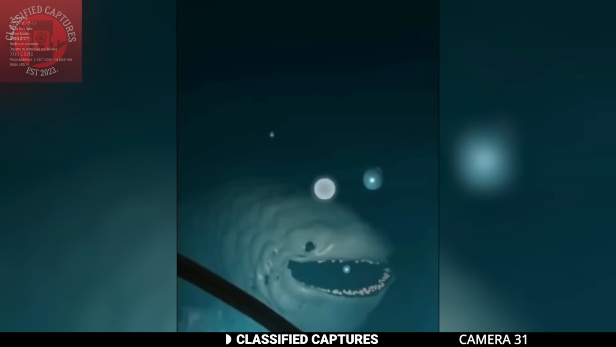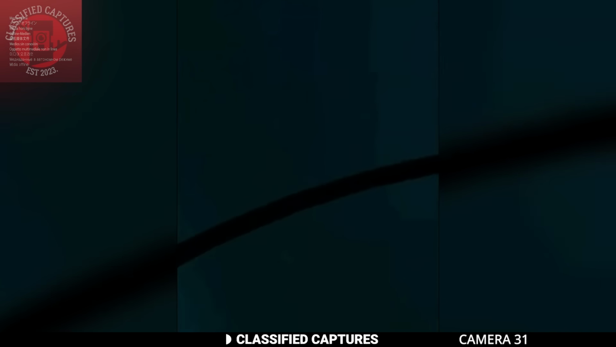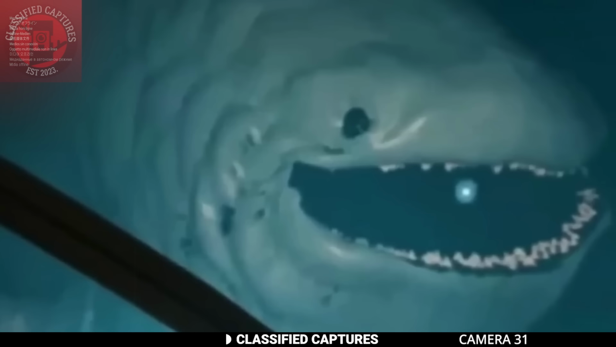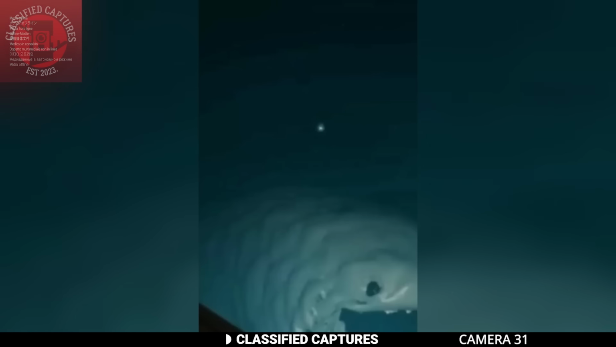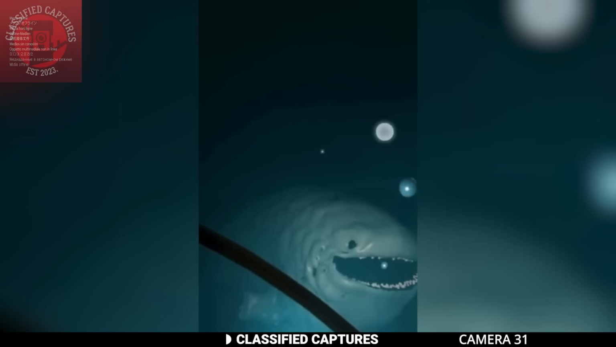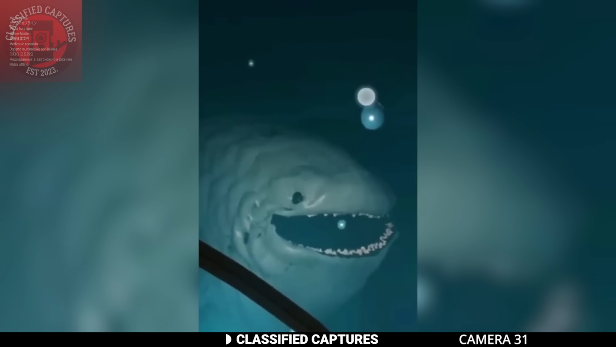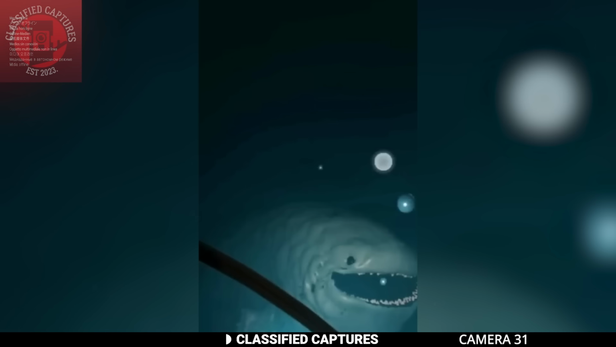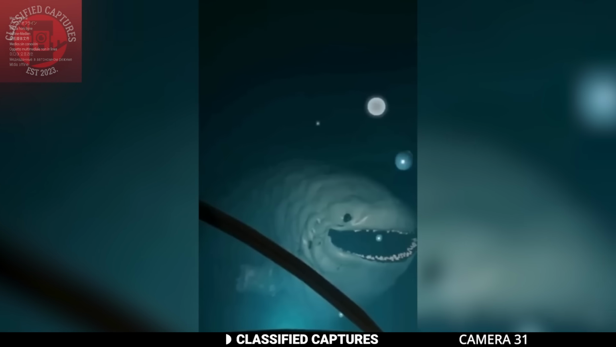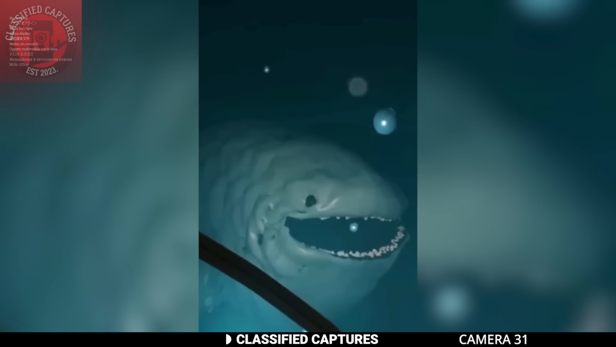It's unlike anything witnessed before, reminding us of the boundless mysteries that the deep oceans hold. The underwater world is a realm where fantastical creatures may still remain hidden from our knowledge, and every discovery like this reminds us of the captivating secrets yet to be unveiled beneath the waves. Share your own thoughts and speculations about this extraordinary sea creature. It's evident that the ocean's mysteries run as deep as the waters themselves.